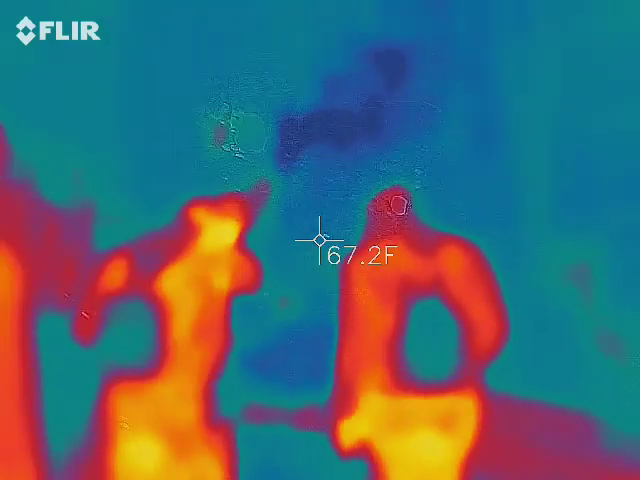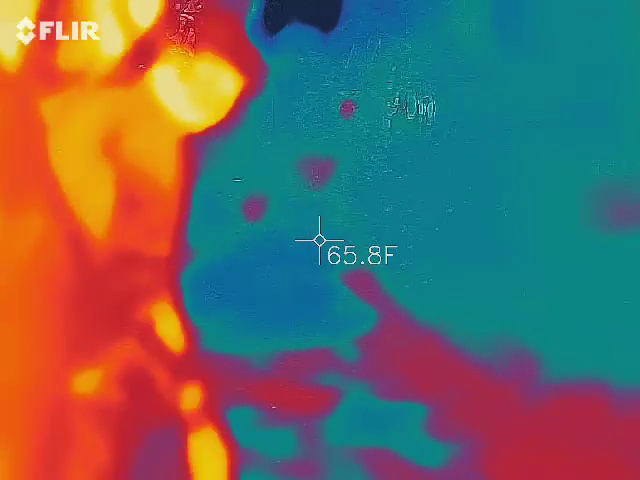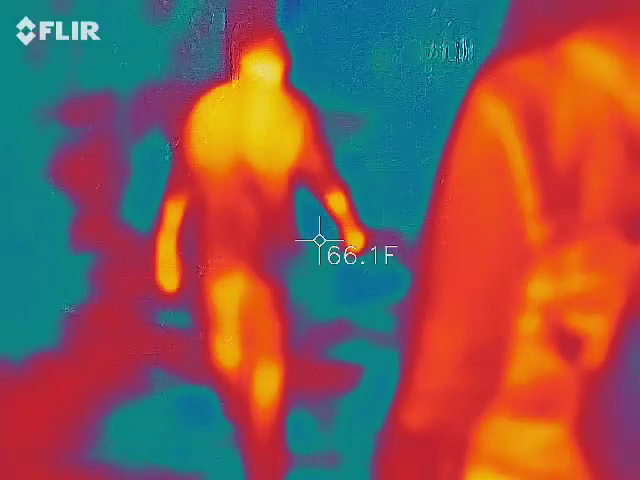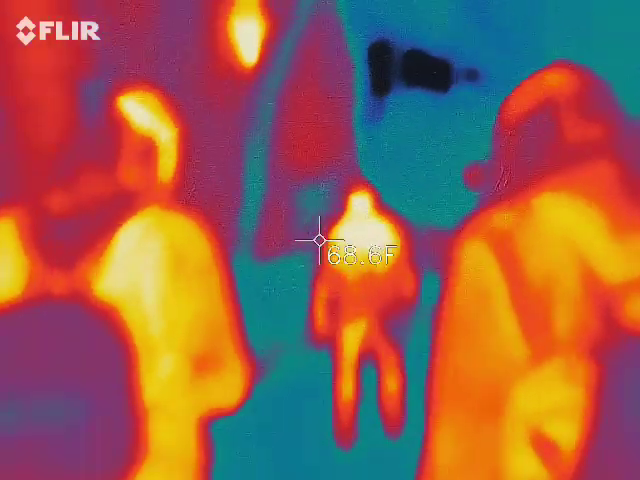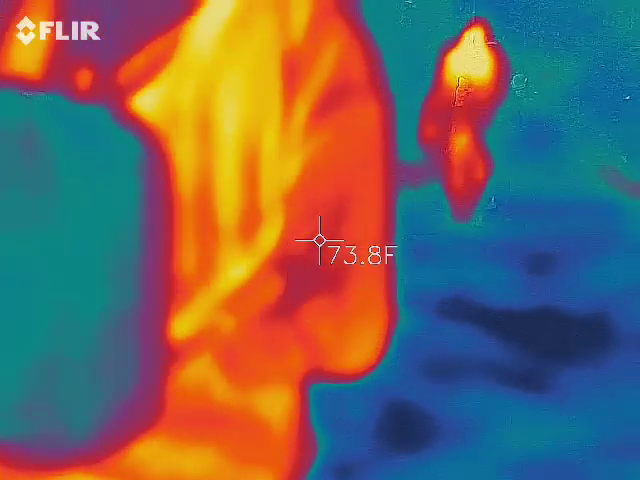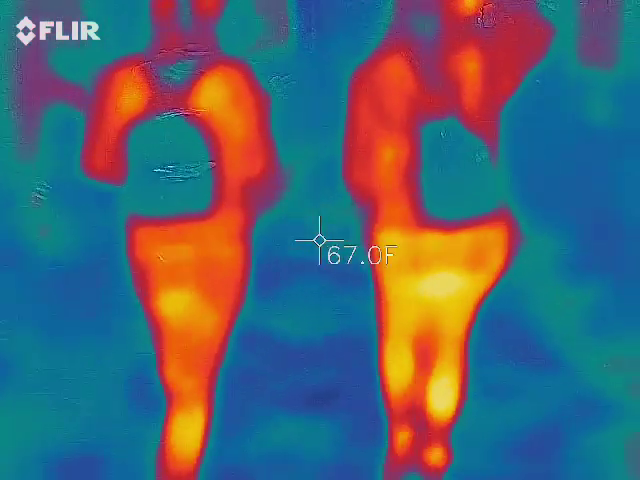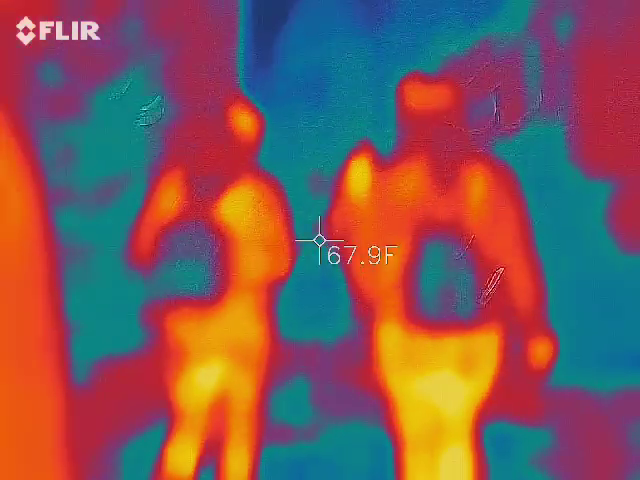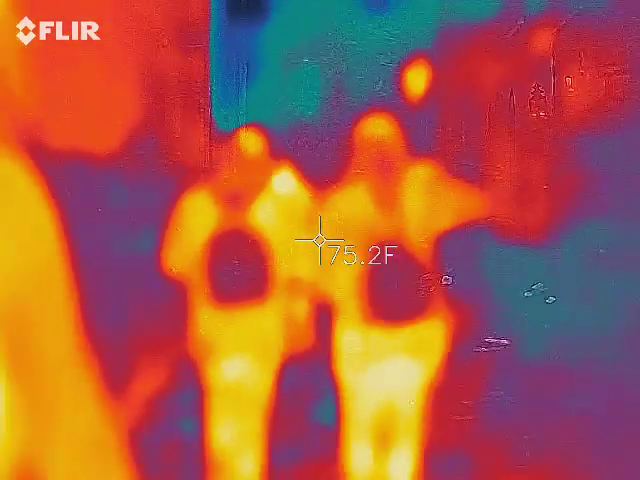All through here, and then I'll point out the handprint. It's at the very end. I'll just keep pointing them out with my toes so you guys can see where they're all at. There. Bunch here in the center. Good finger swipes right here.